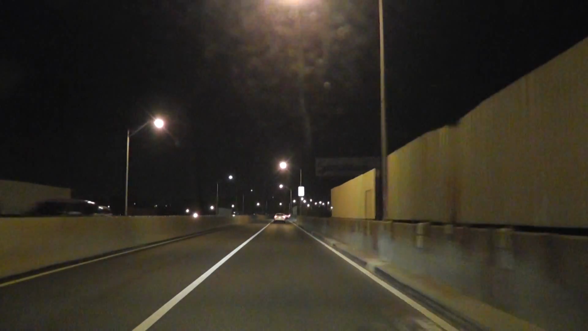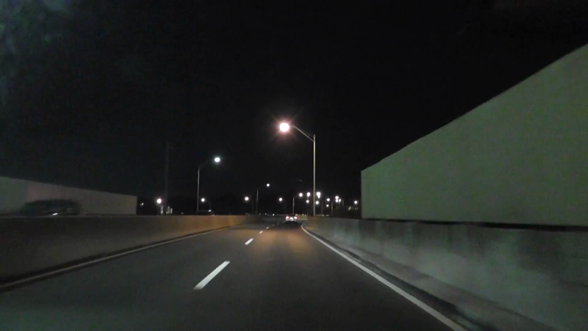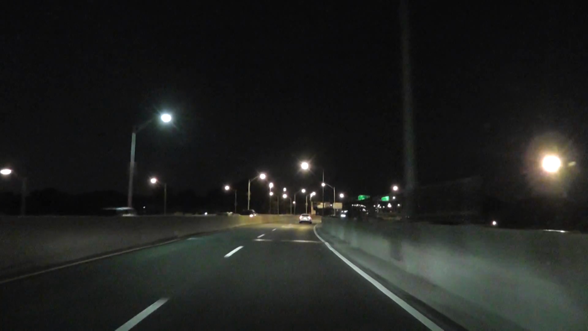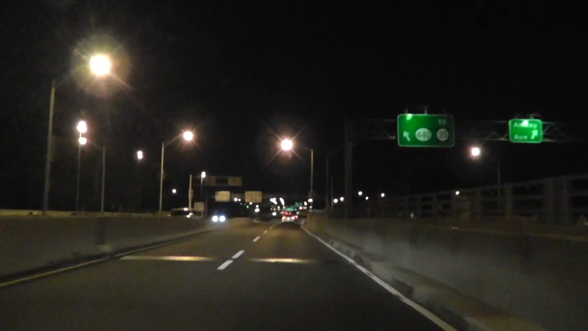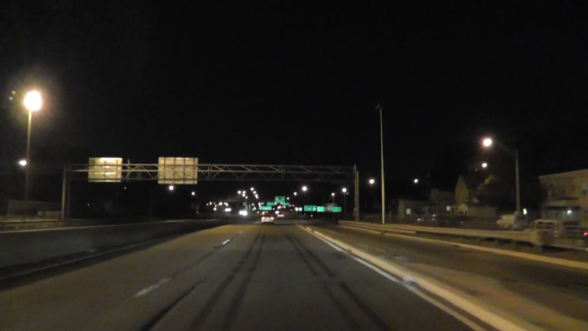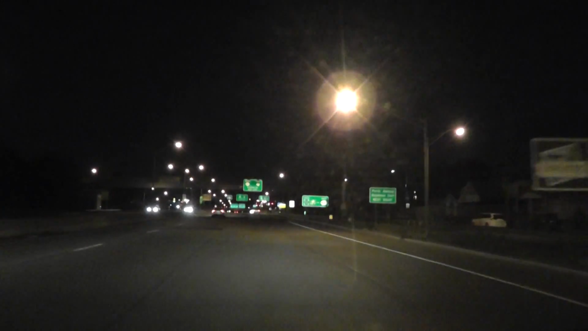I don't know if I can call it a bridge or if this is just an approach to the bridge, but that's the way it's built. So I think now we are on the ground. Yes, now we are on the ground. And I'm making the first right and exiting. That is when you're going towards Woodbridge.